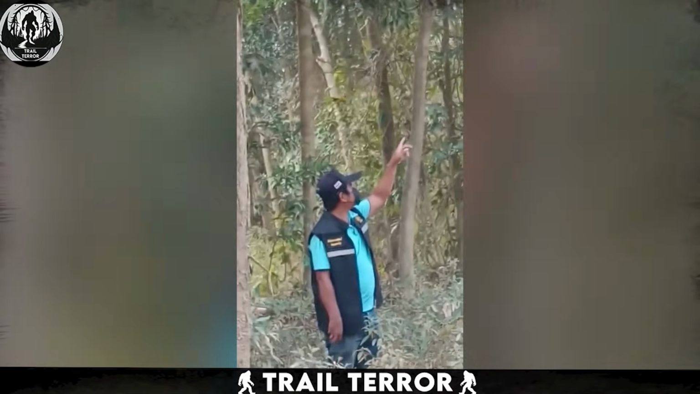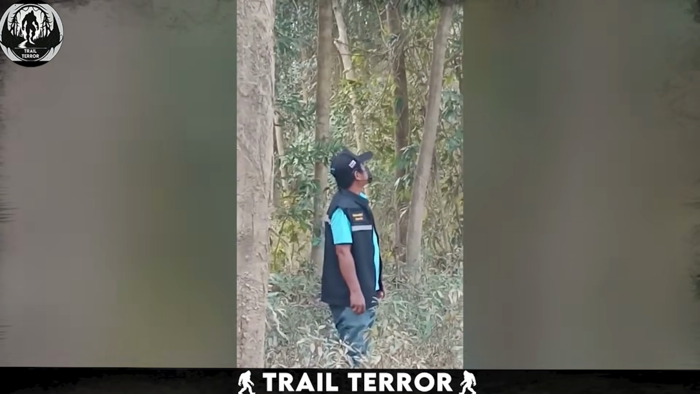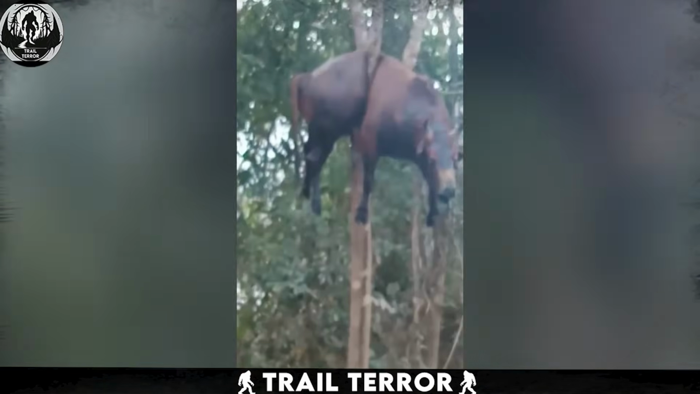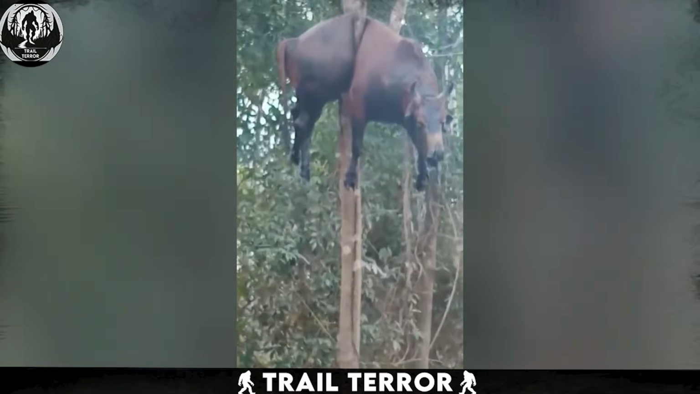The owner found 4 cows, with one tragically stuck on top of a tree. It is believed that the cow stayed stuck for several days up there. I feel very sorry for the animals, as well as for the people in that region.